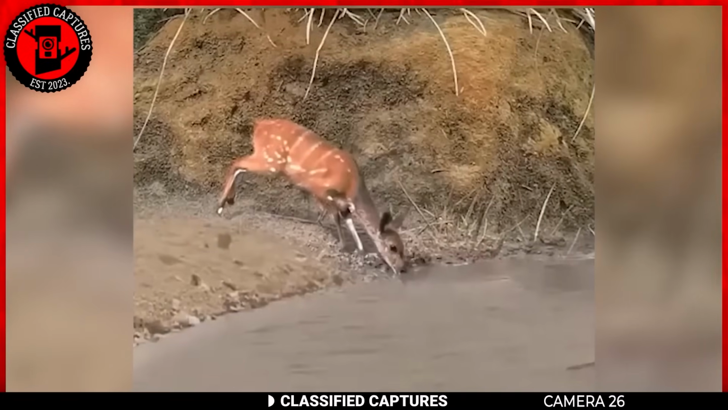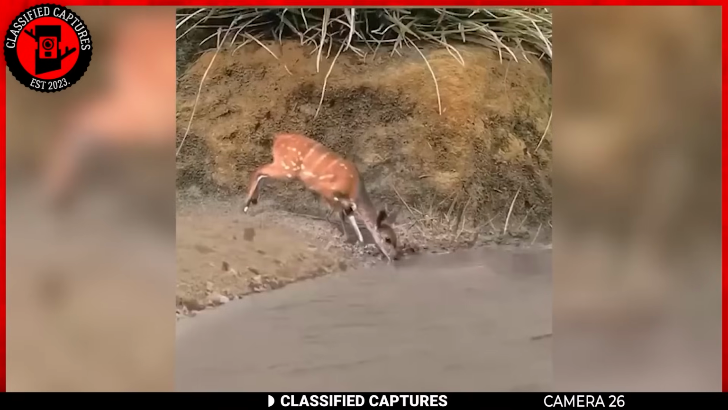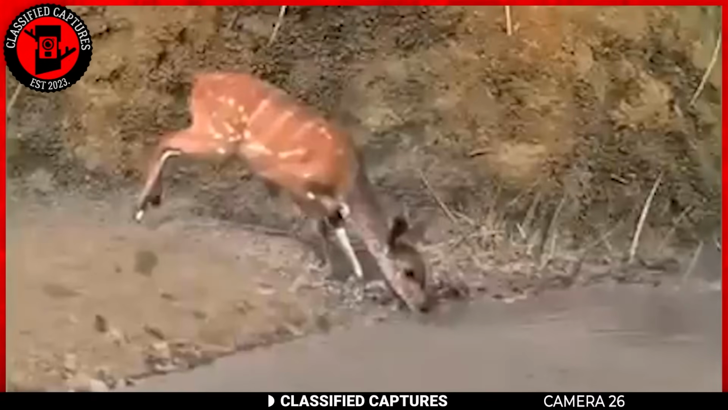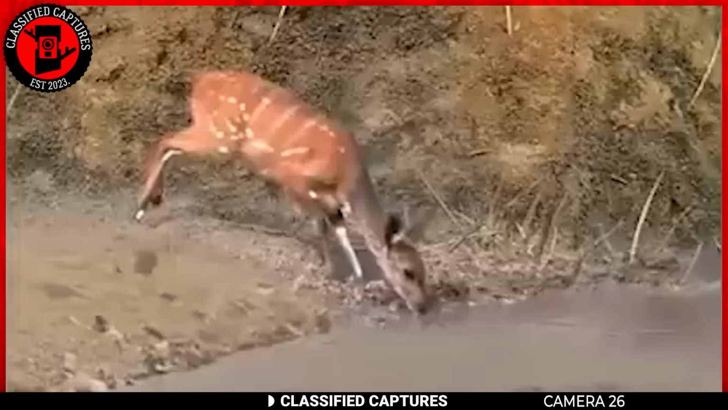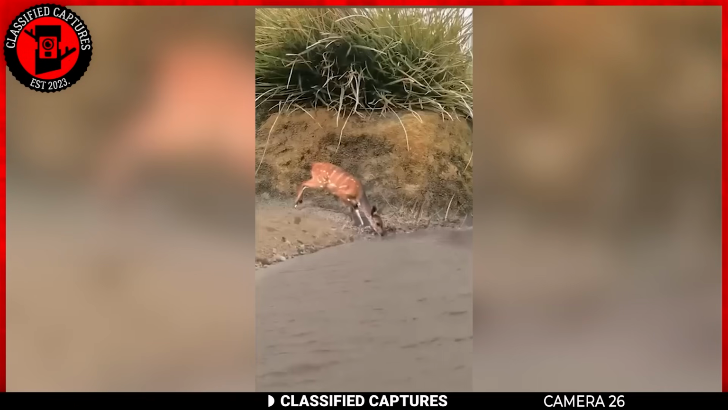Still on stealthy reptiles, on a serene day far from the bustling world, an enchanting scene unfolds in the wilderness. A graceful doe, perhaps savoring a rare moment of tranquil respite, approaches the water's edge. Its measured movements hint at a profound connection with the natural world, as if crafting a memory to be etched in time. Yet nature's drama is rarely far behind, and this peaceful interlude is suddenly disrupted.